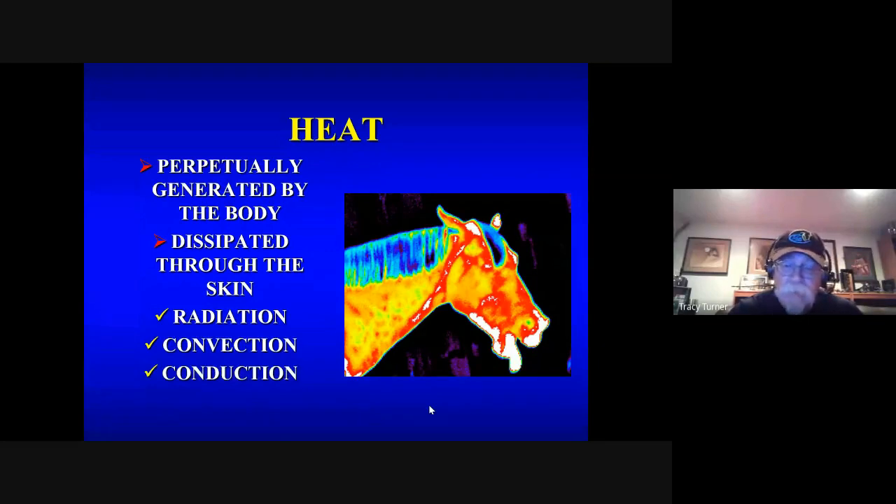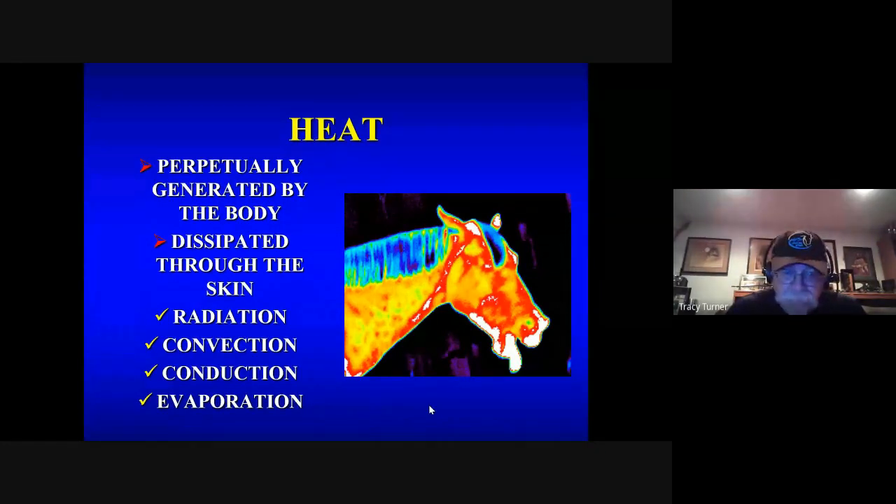Conduction, that would be the touching of another object. So during the summer, if you touch a metal rail, it's got a lot of heat in it, and you can even get burned from that. That's conduction of heat. Or likewise, if it's really cold, it can do the same thing. So that's conduction. And then finally, you dissipate heat through evaporation.